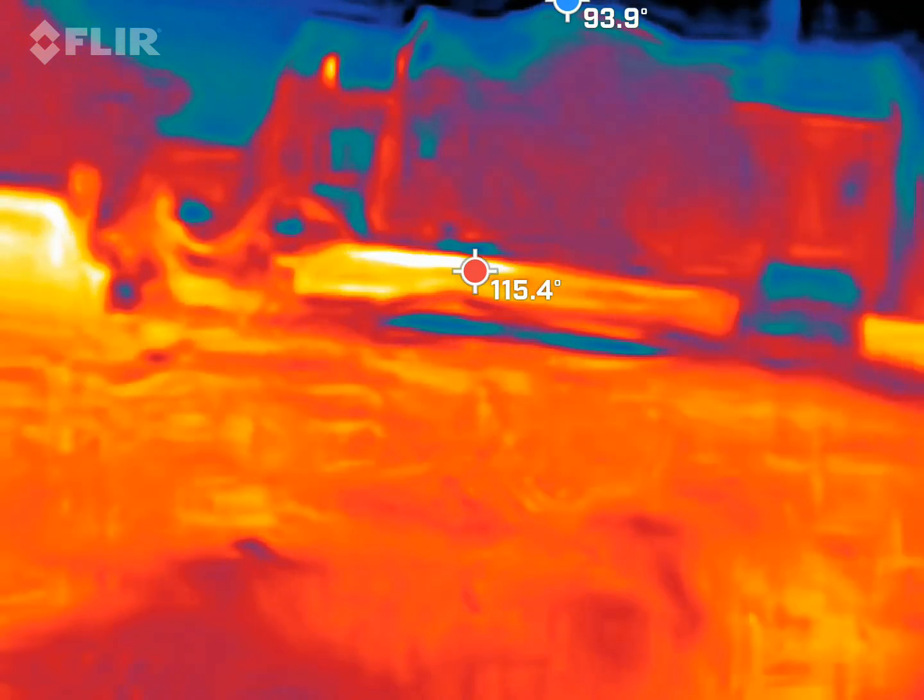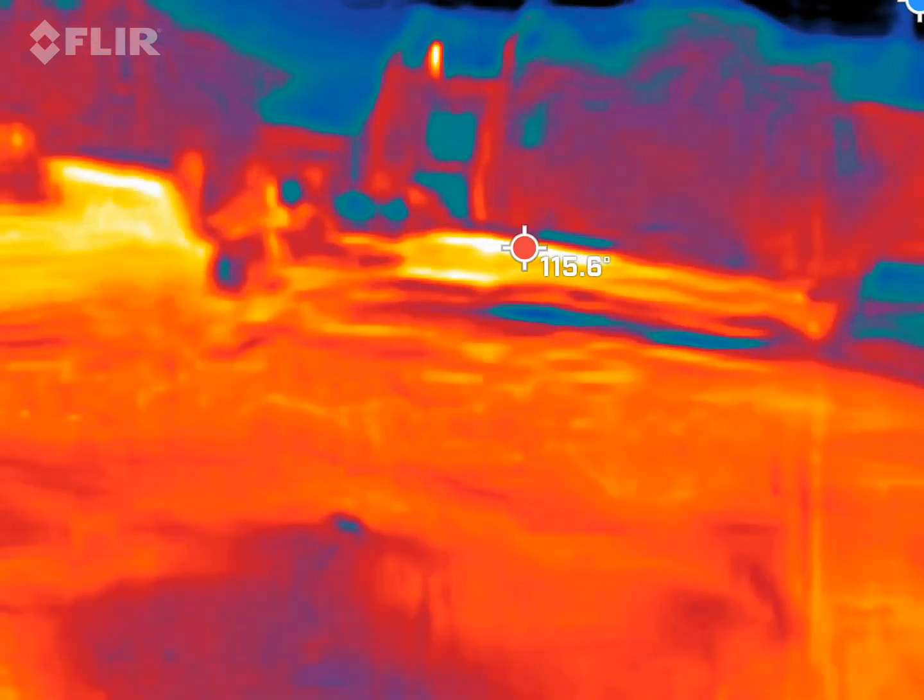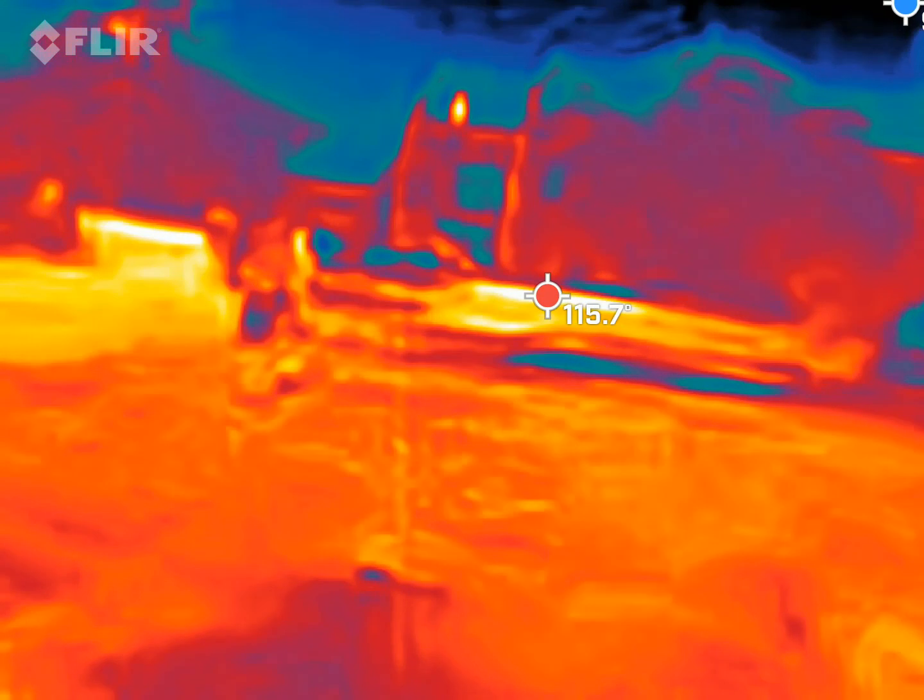I'll rewind it so you can see it again. We've analyzed this frame by frame. It is two heads walking by. It is not a vehicle.